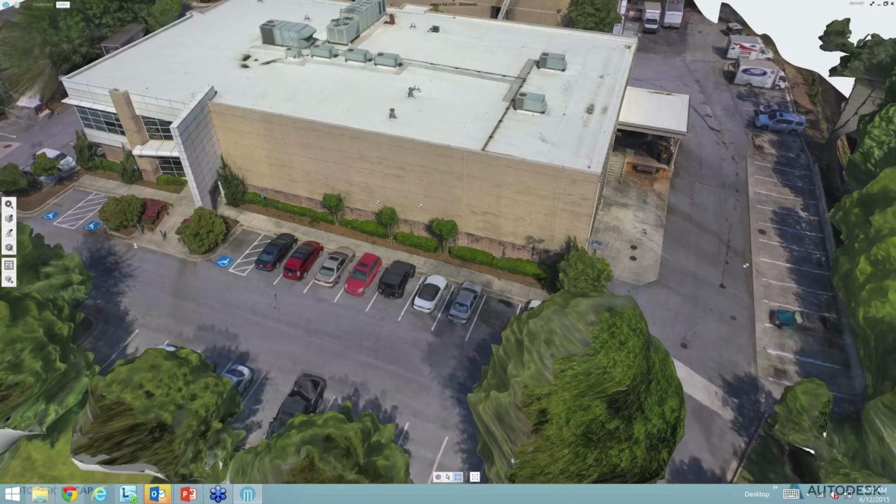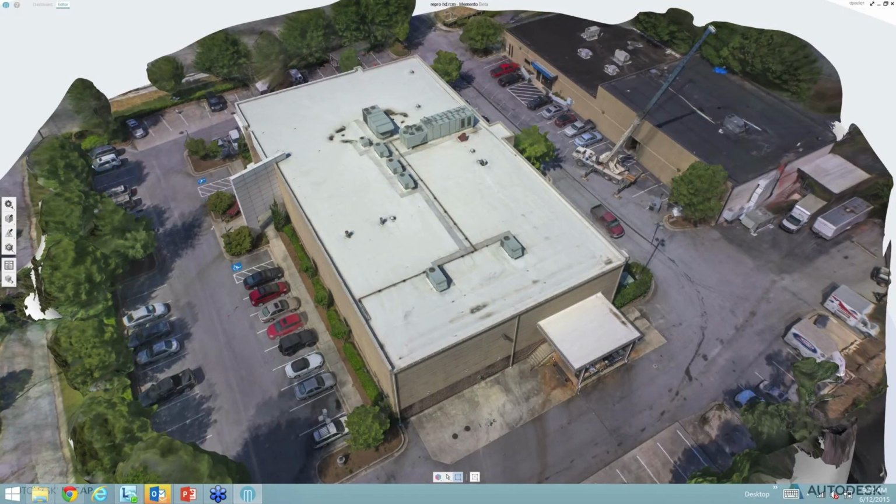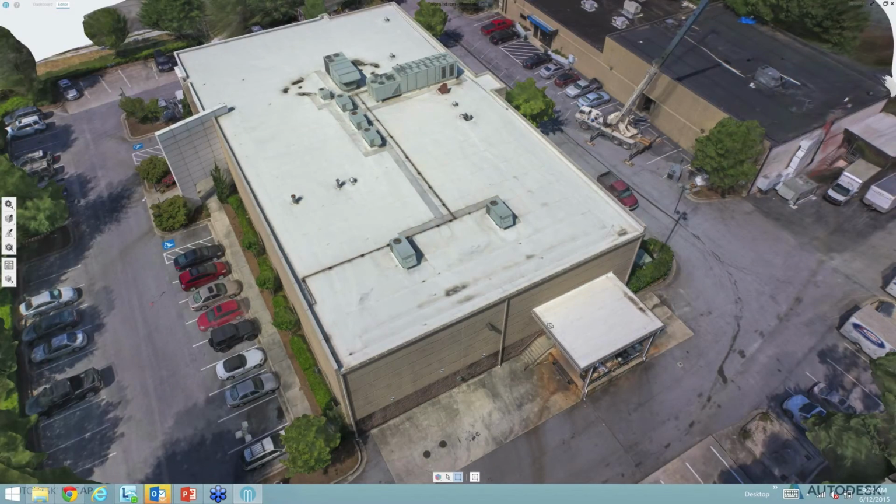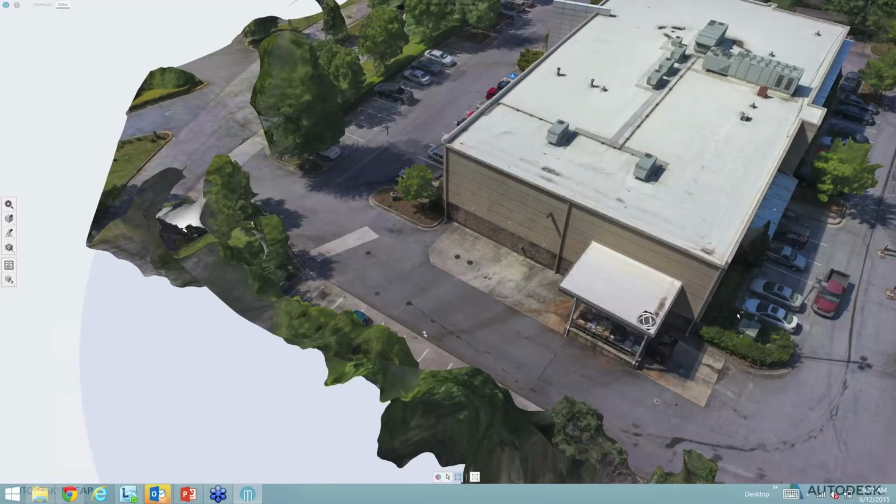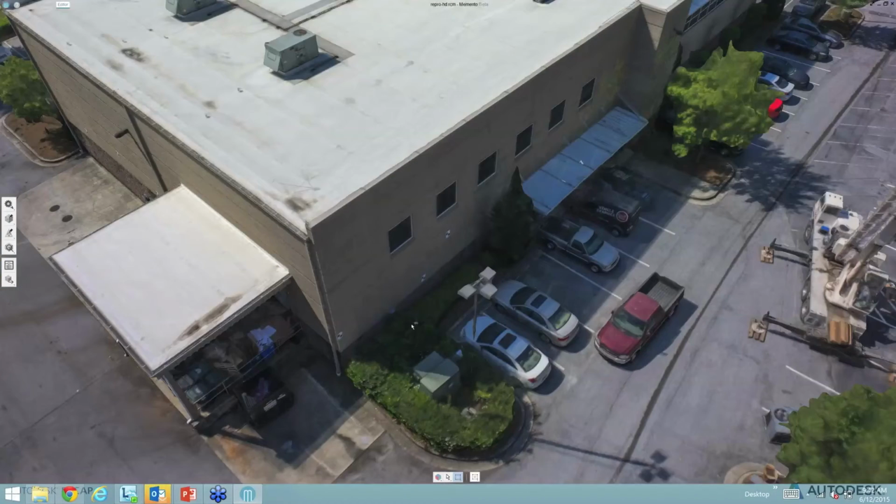Here you see the other side of the building. This is really a good quality model again. I'm really impressed, and I can tell you I've seen many photo-based models. Even the cars in the parking lot are really well modeled. This is the quality we got from the Sony device.